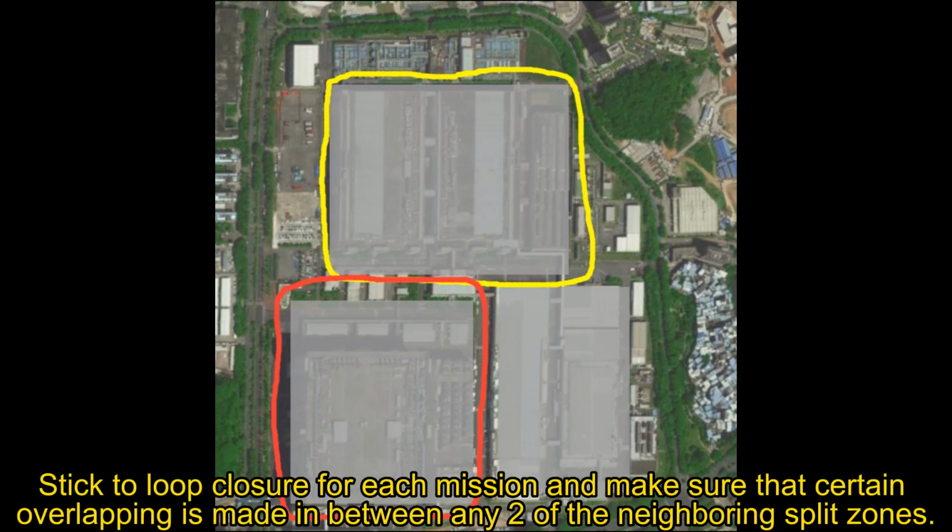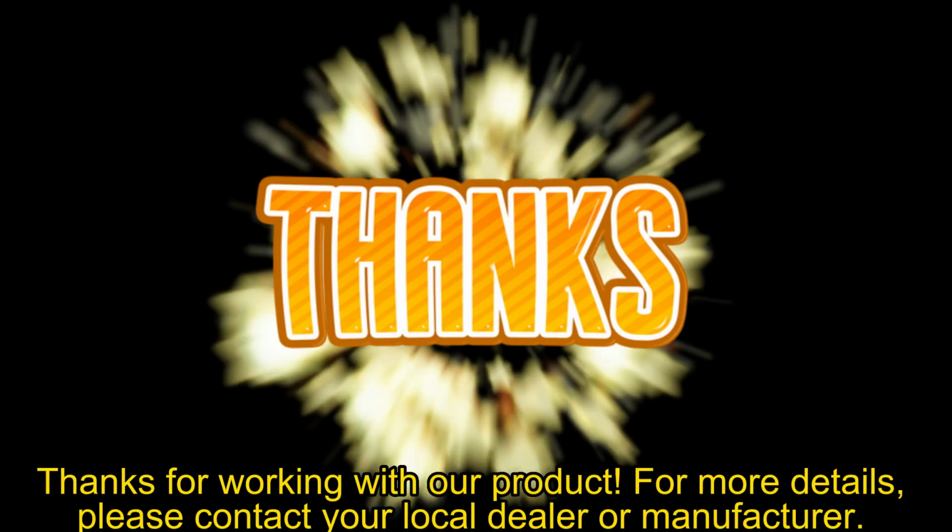Stick to loop closure for each mission and make sure that certain overlap is made between any two neighboring split zones.